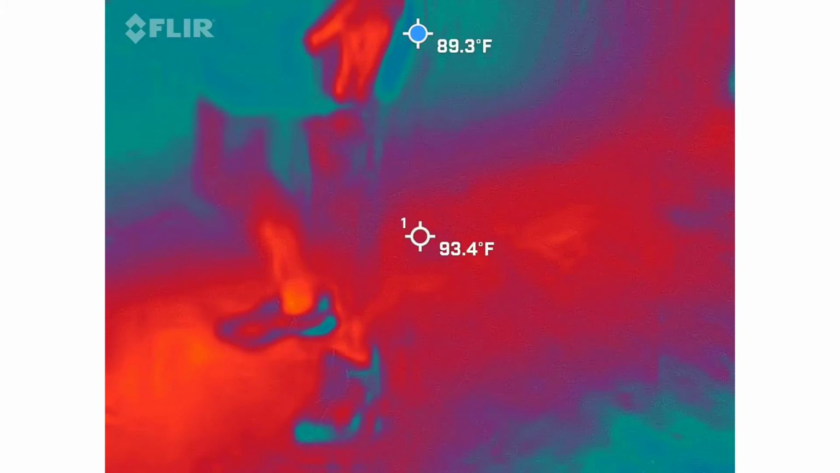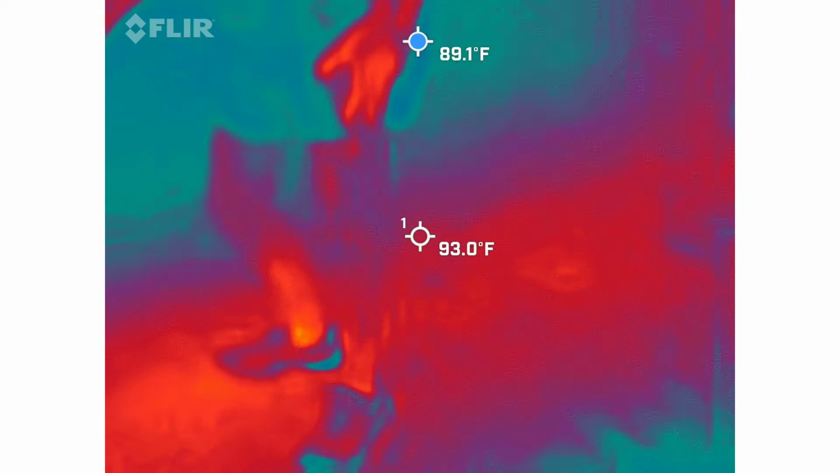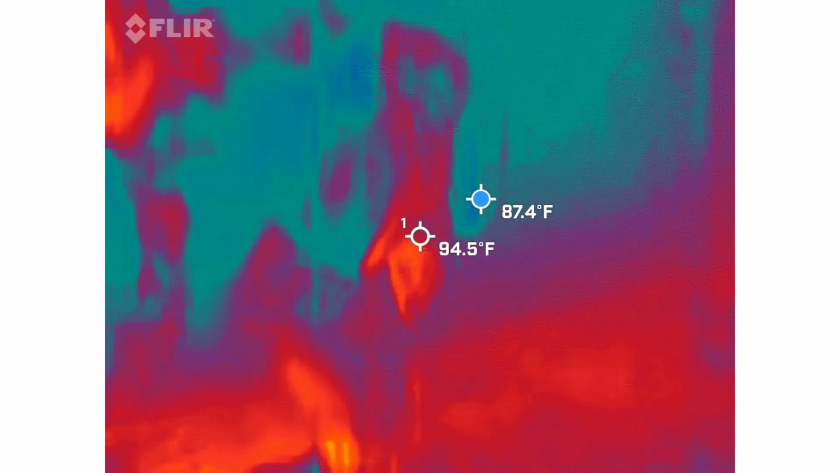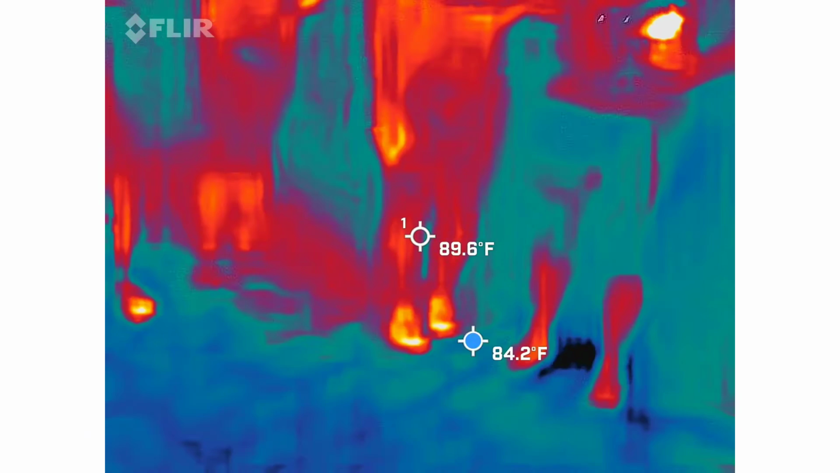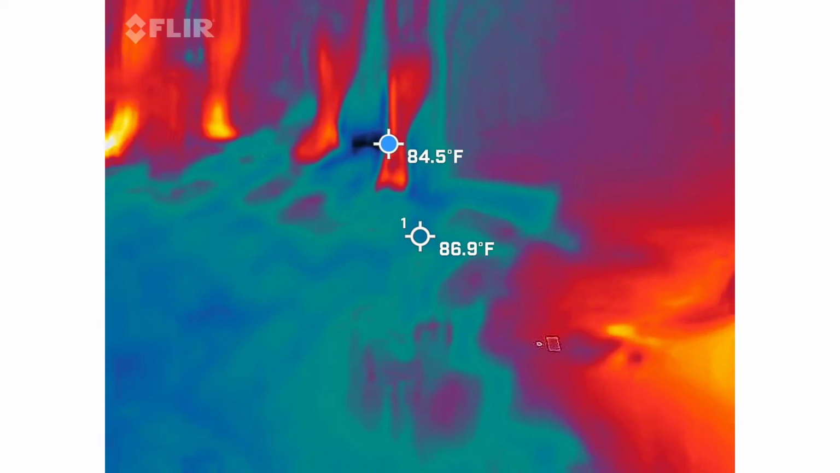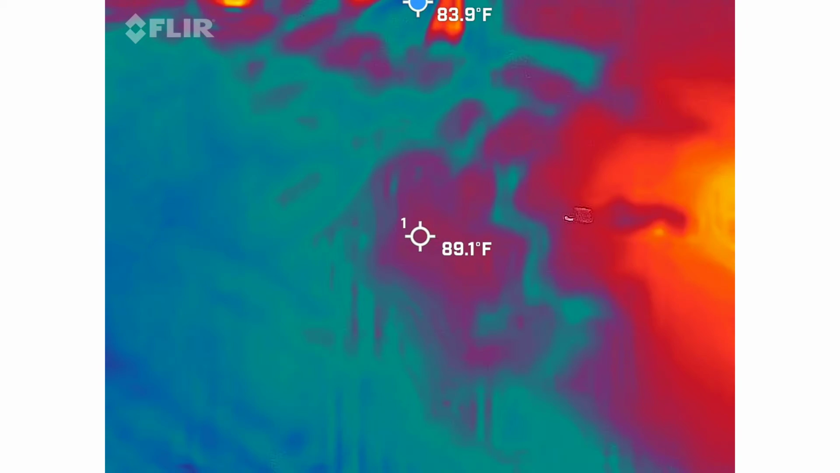Let's see if it's going to go back to it. Now it's blue. I reset it. Now it's red and I reset it. Holy cow. And now it's gone. Any numbers? 8.1, 8.3.